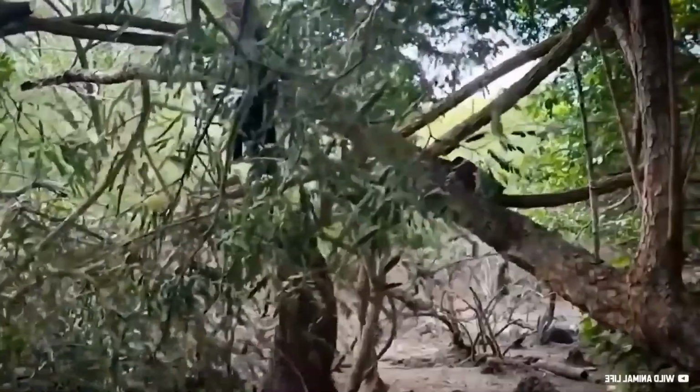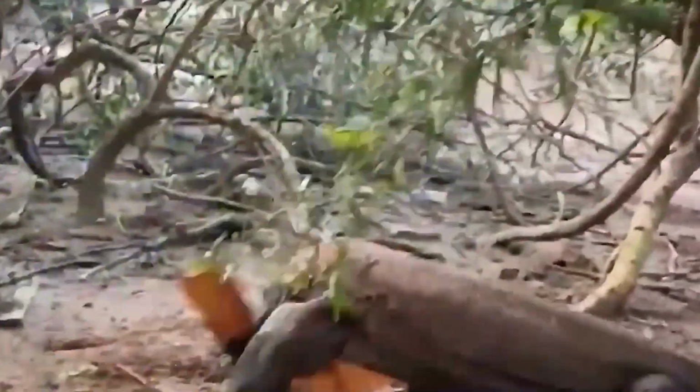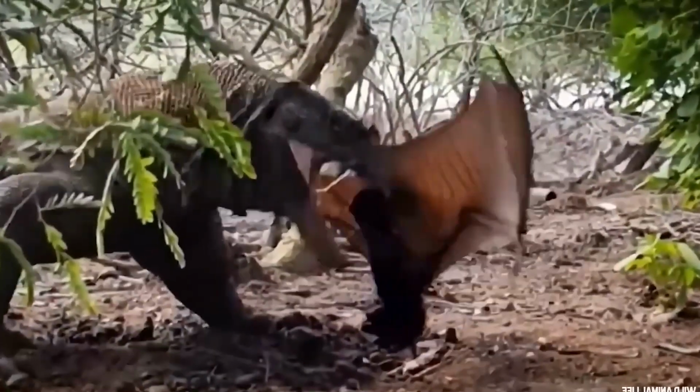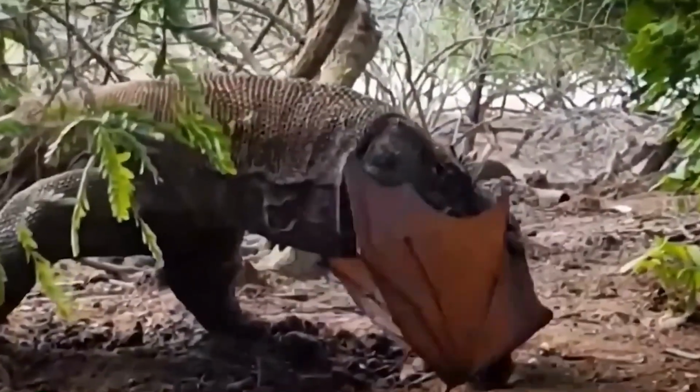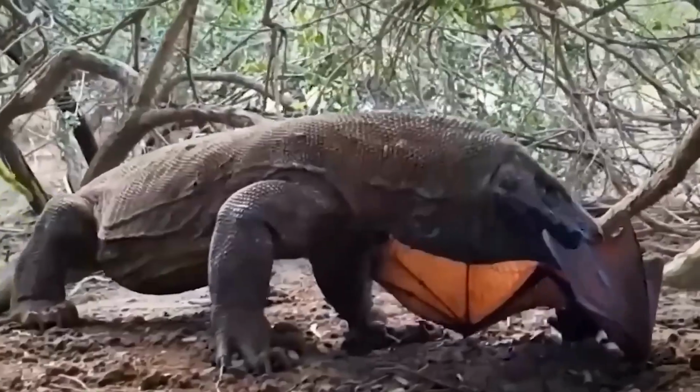What he has his eyes on is a fruit bat hanging up in the tree. But the fact that the bat was hiding up in a tree did not stop this determined lizard. After a few attempts, the Komodo dragon manages to reach the bat, and he bites down on it with one lock of the jaw. The bat strains in its fight against the dragon at first, but it didn't stand much of a chance and was promptly swallowed down in one big gulp.